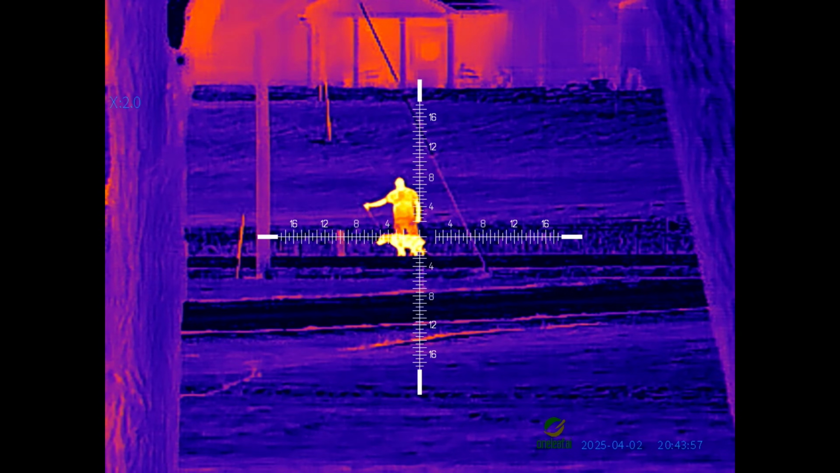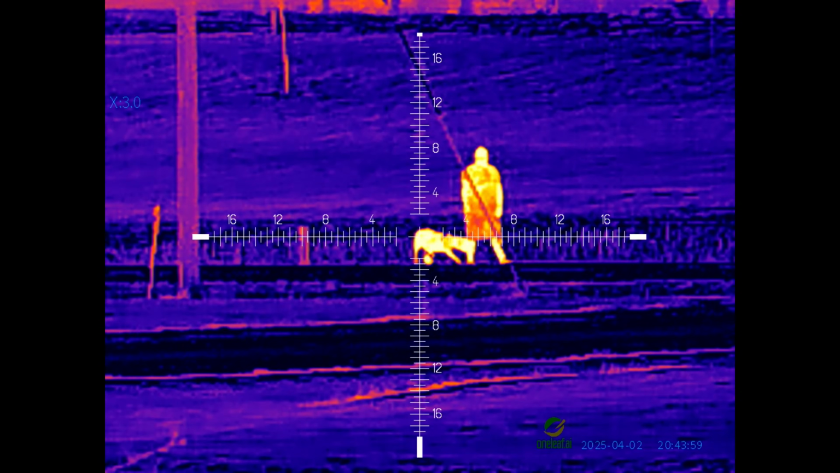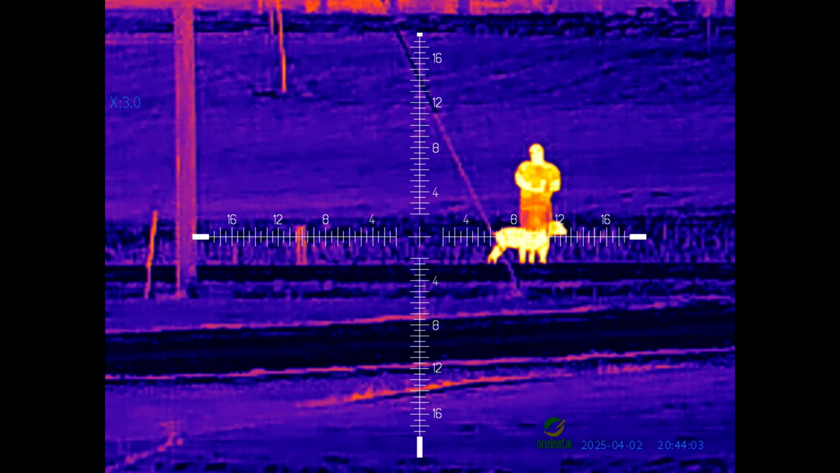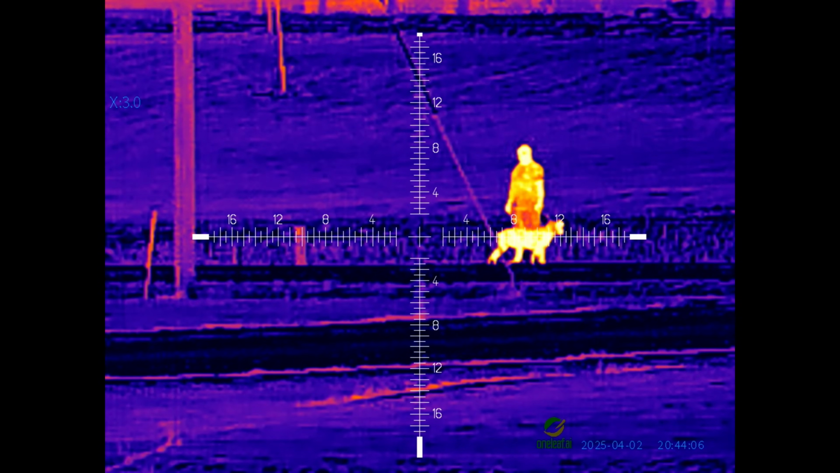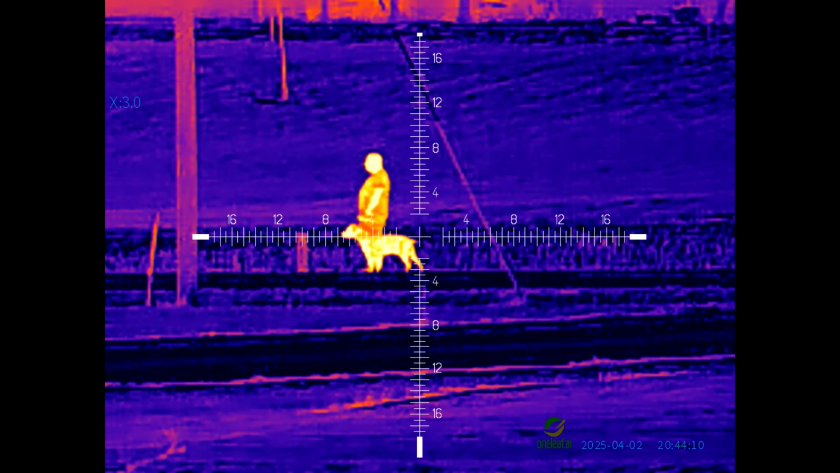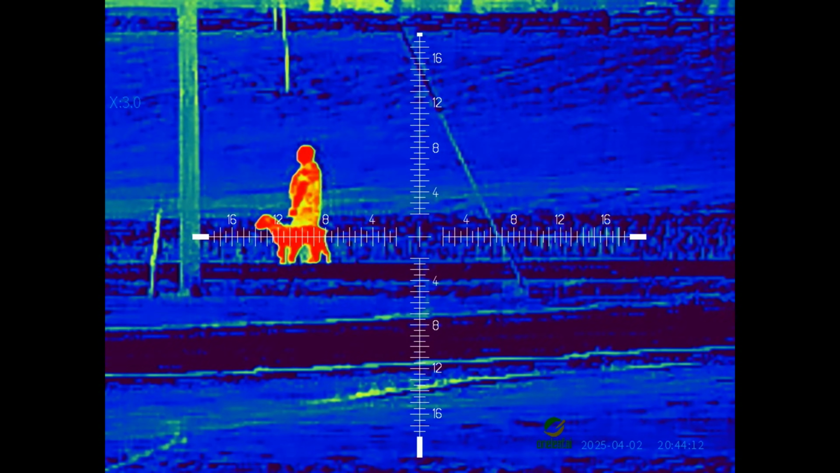Again, this is about 175 yards. And we only zoomed in twice there, so we still have 6 more clicks to zoom in way further, and that is with the 50mm lens. So that's me down there needing to lose about 50 pounds.